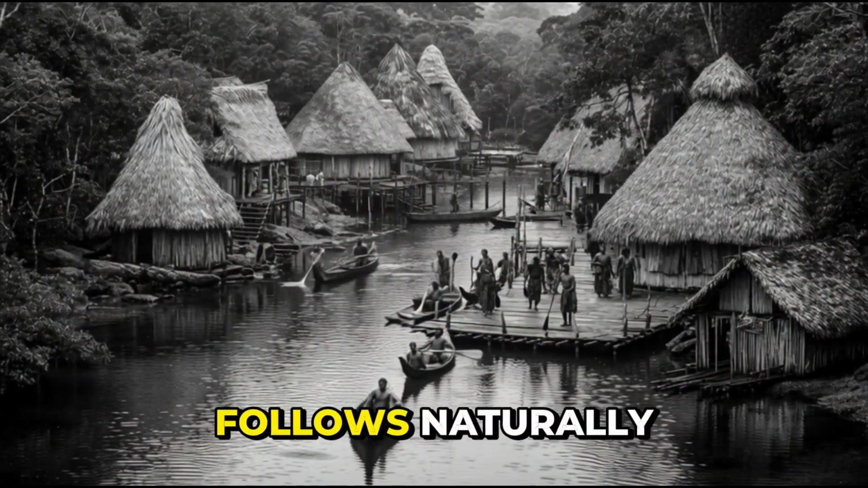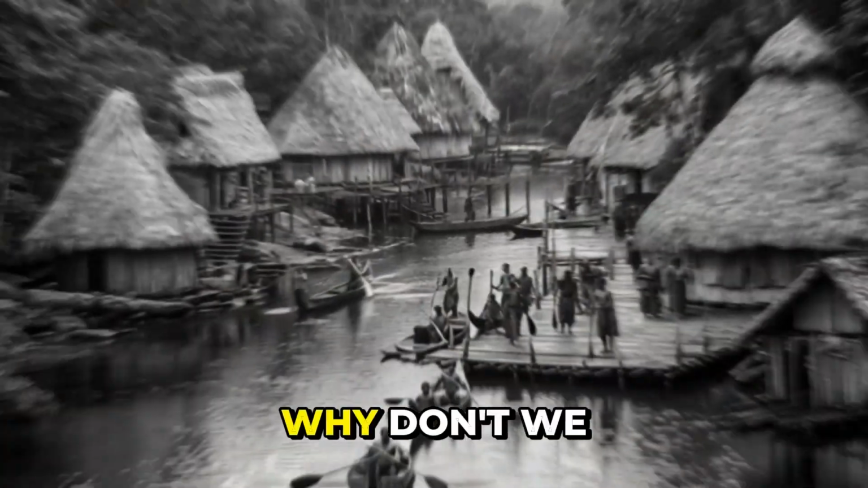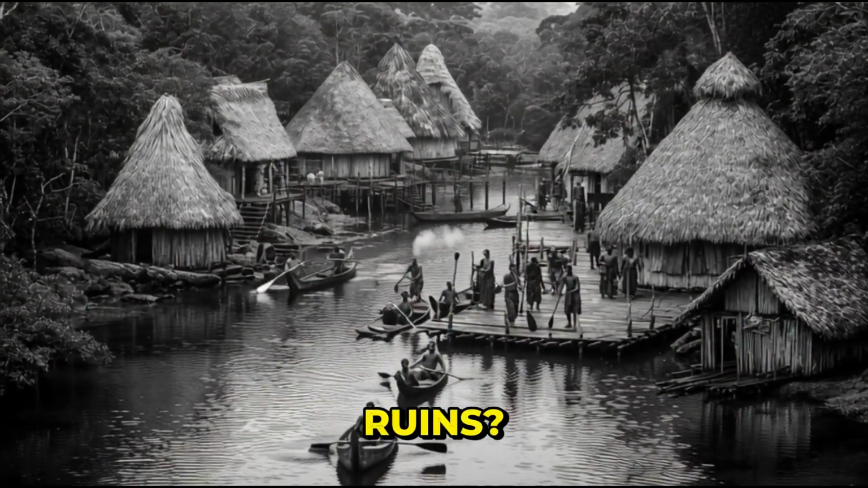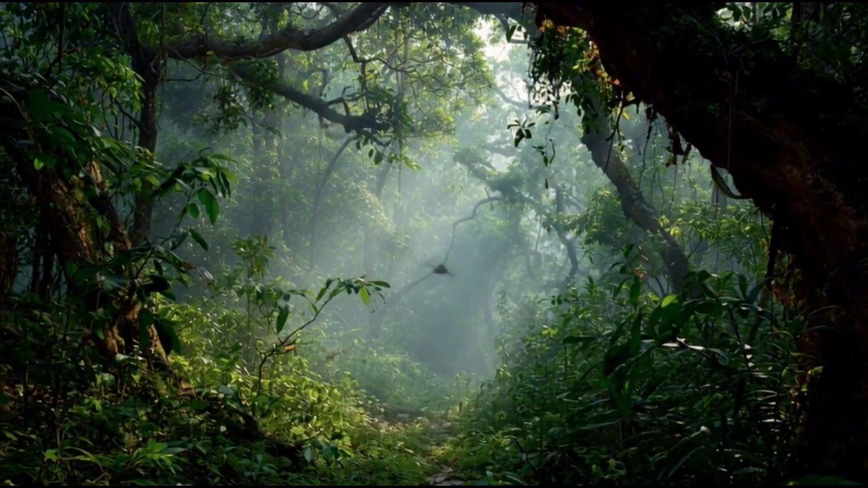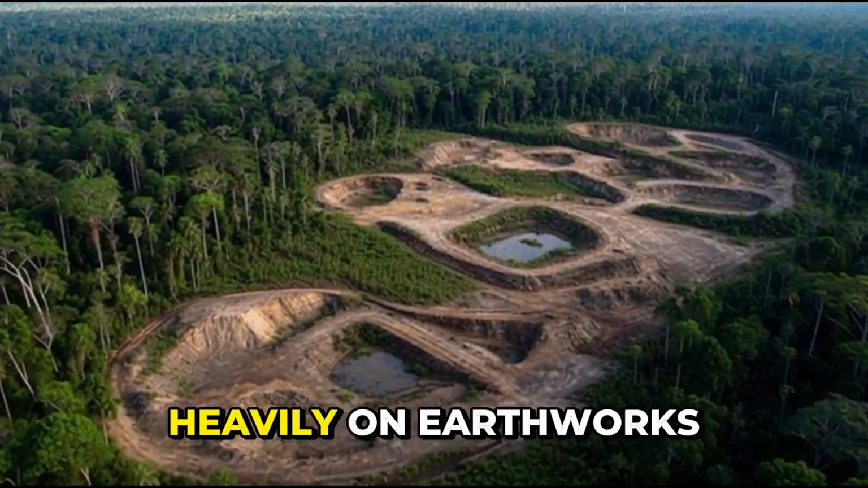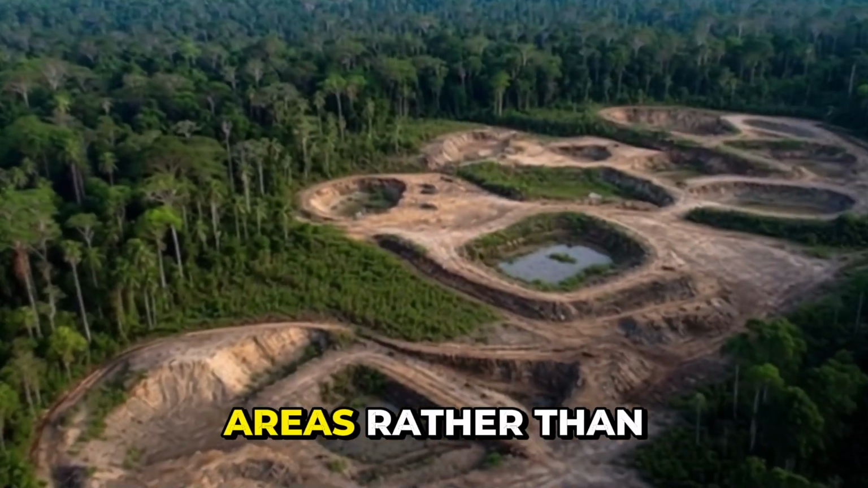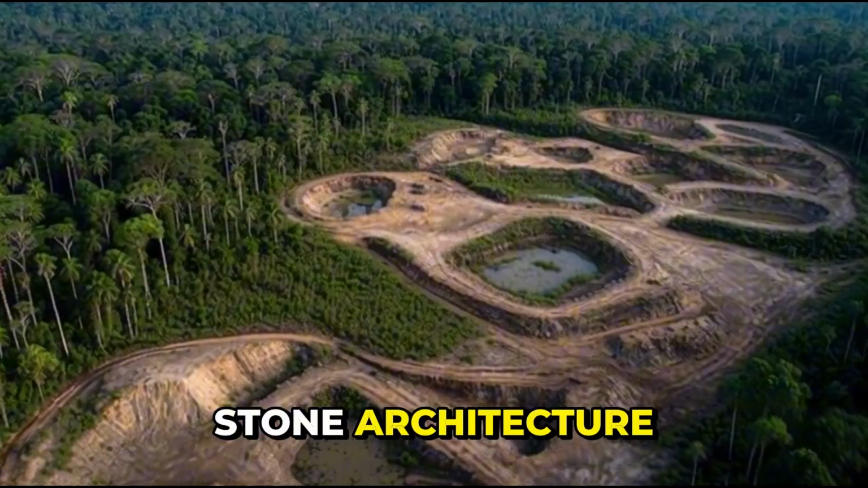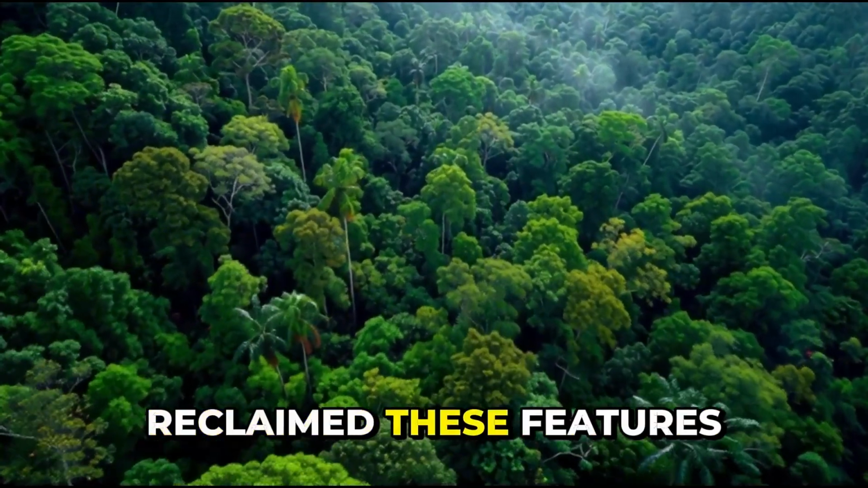A common question follows naturally. If these societies were so organized, why don't we see massive stone ruins? The answer may lie in materials and environment. Construction appears to have relied heavily on earthworks, platforms, mounds, and raised areas, rather than stone architecture. Over centuries, vegetation reclaimed these features.